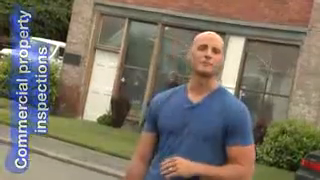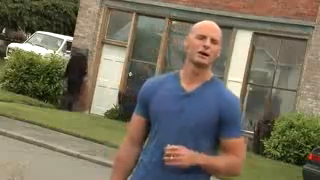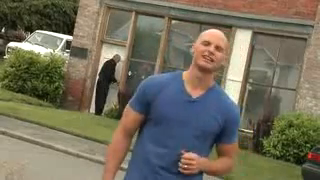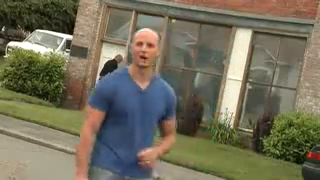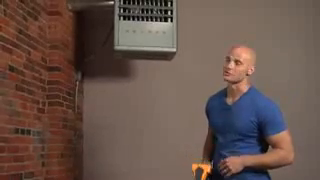Here we are at a warehouse in the process of being renovated into office space. The property owner has already spent over $100,000 replacing a bad roof. Before he finishes his renovation, he has wisely asked that we come out and do a quick inspection. Come on in and let me show you just how valuable the TI-R1 can be. Now to the naked eye, everything looks pretty good in here, but let's look through the lens of the thermal imager.